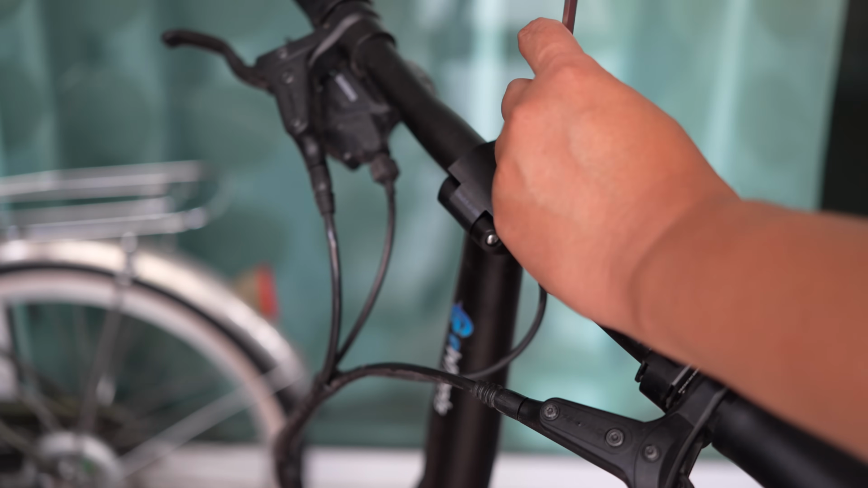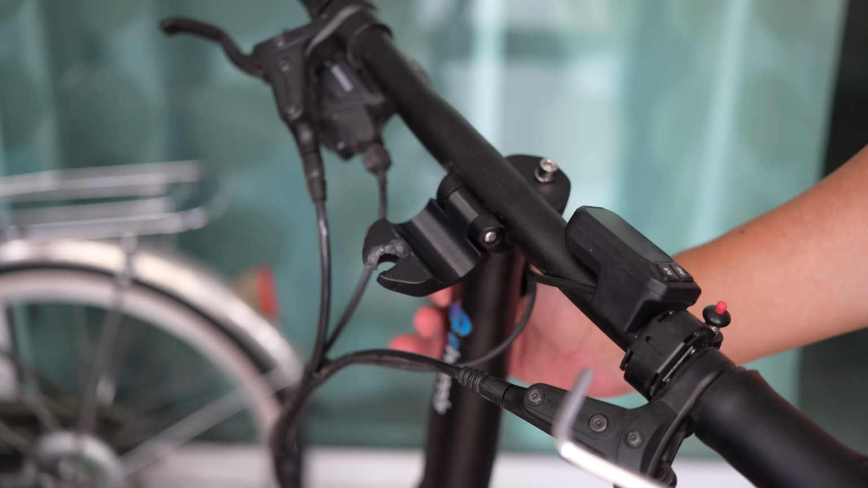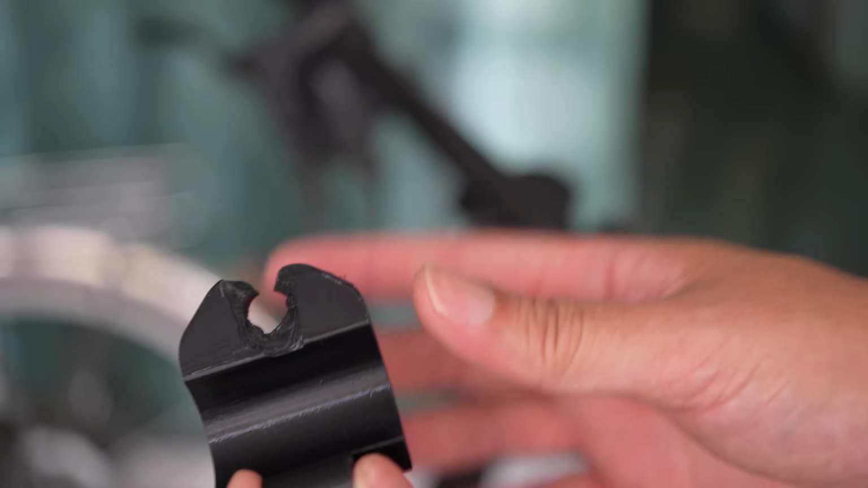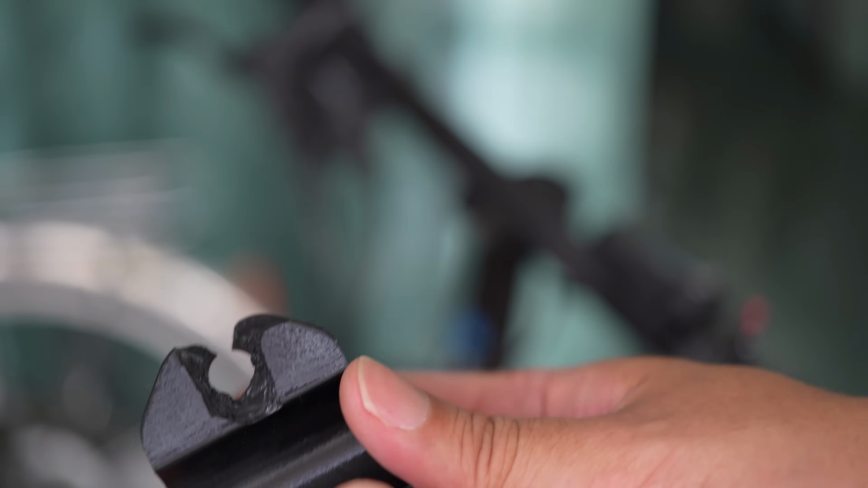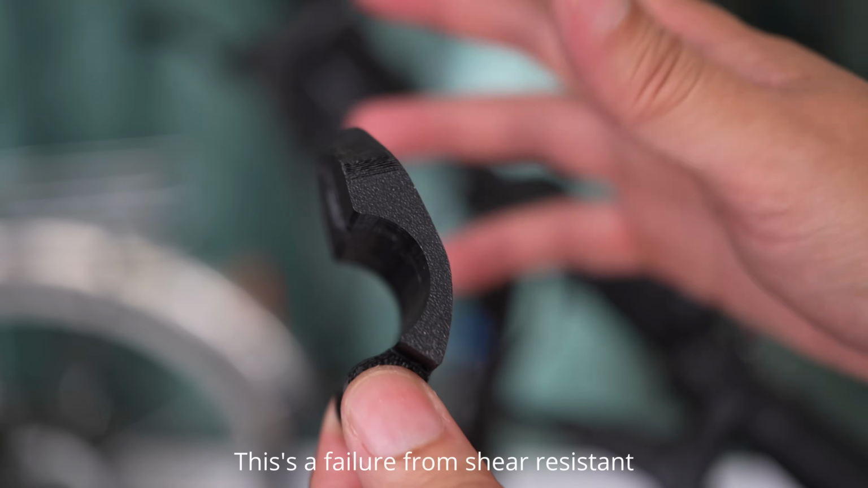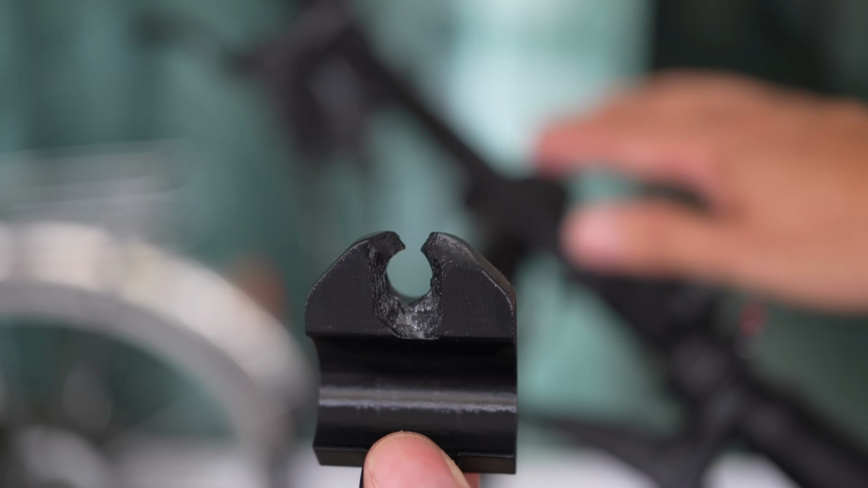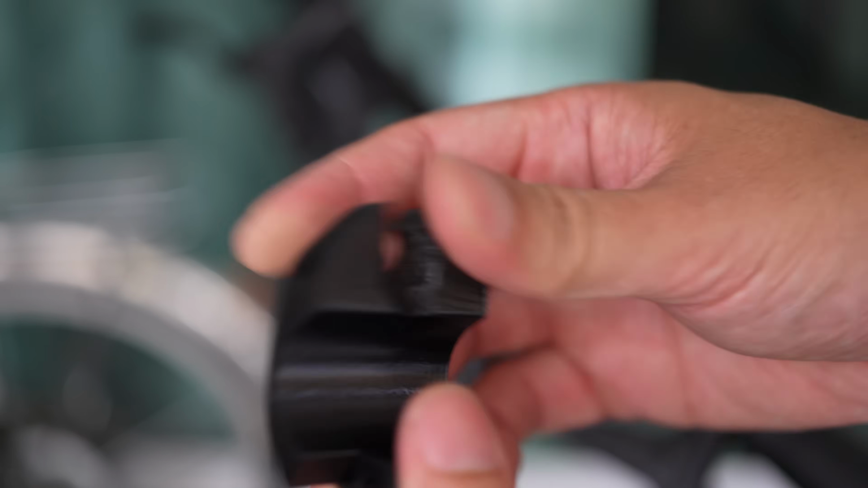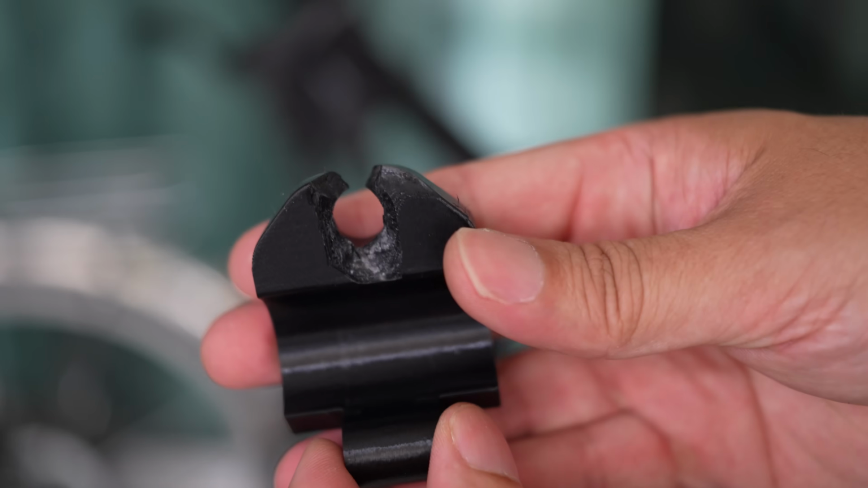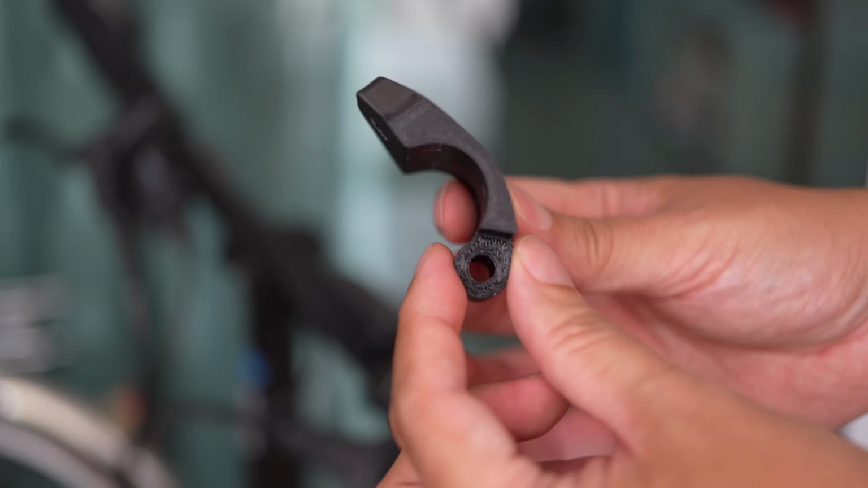So I can tighten it a little bit more. I tighten it too much. Okay, so I over-tightened and it breaks off. You can see here. So the polycarbonate is very stiff, and if you apply too much initial force when clamping, it doesn't flex much. So the stress around the bolting area is very high. So it breaks off. So I'm going to give the polycarbonate a second try and reprint this part